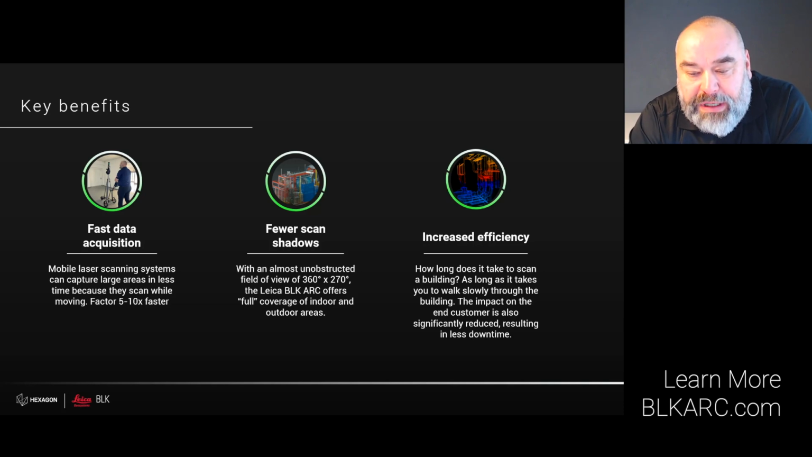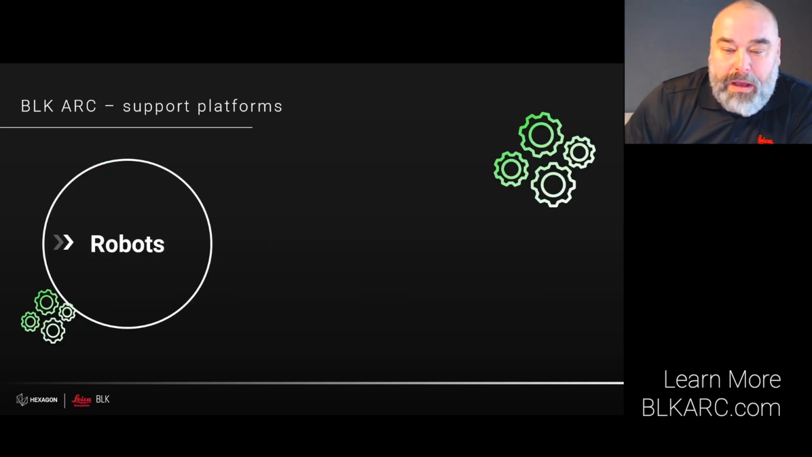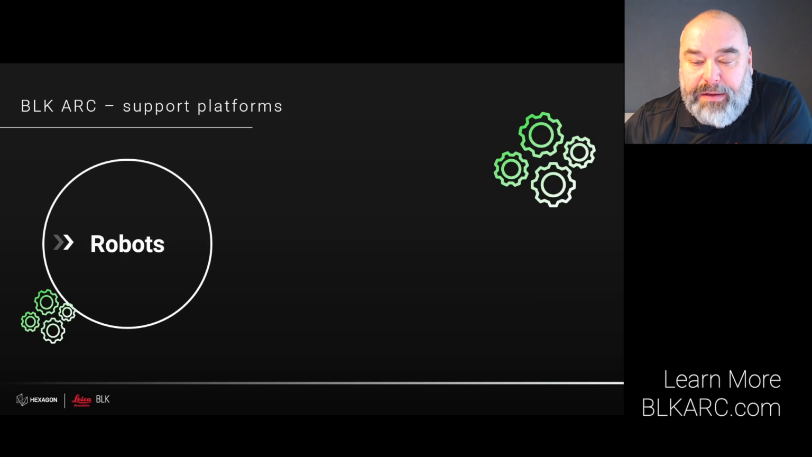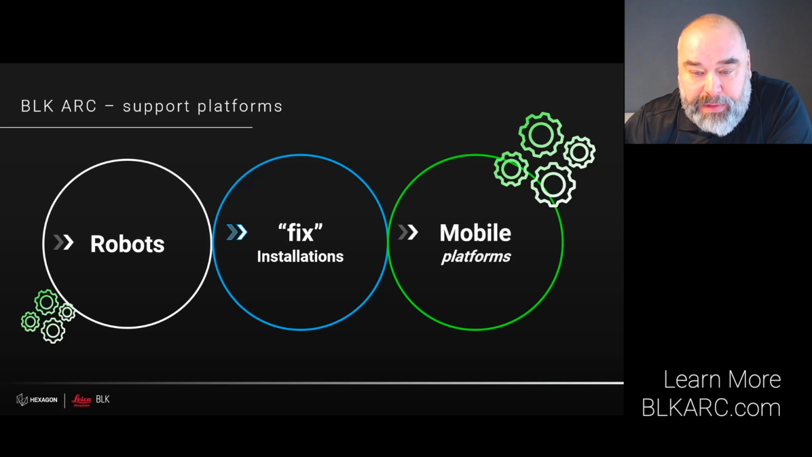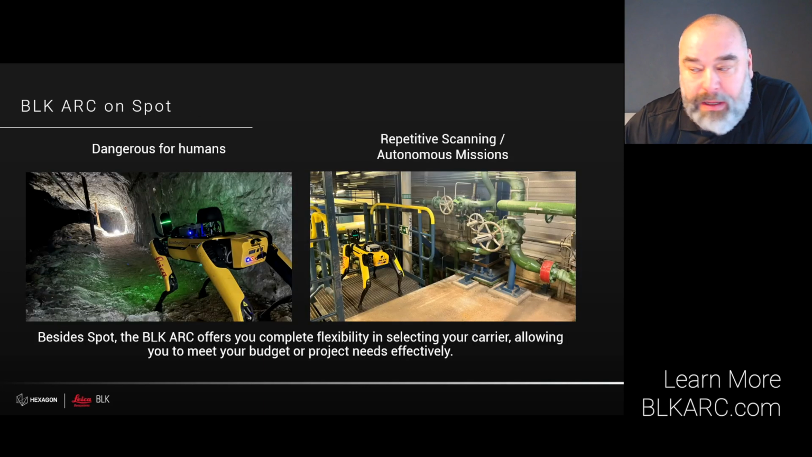Mobile scanning, where speed counts, and if a higher scan density and a higher accuracy is required at a location, then simply a stationary scan. This is a unique combination of speed, low noise in the point cloud, and accuracy. Another key benefit of the BLK ARC is the unique flexibility to mount it on nearly every platform, be it in robots, on fixed installations, or on every mobile platform. Let's have a look in more detail.